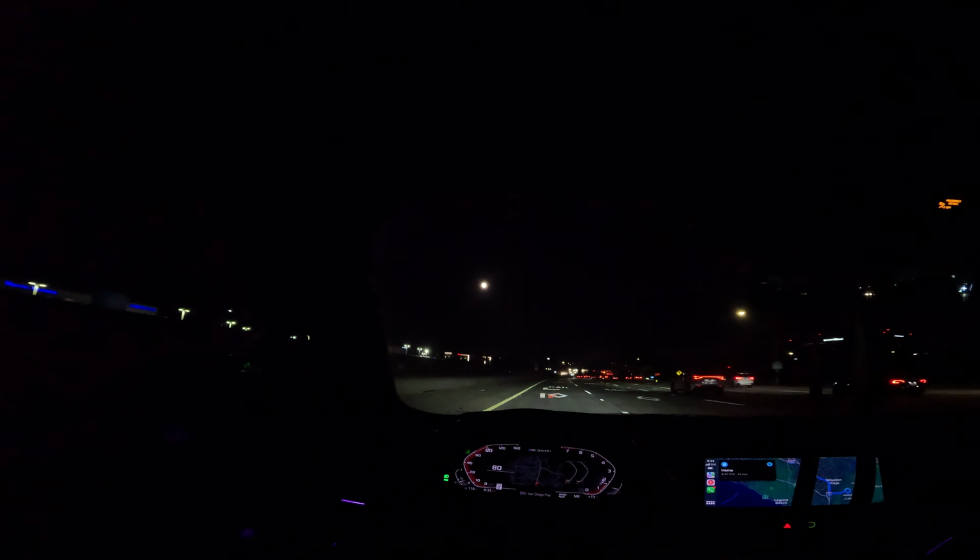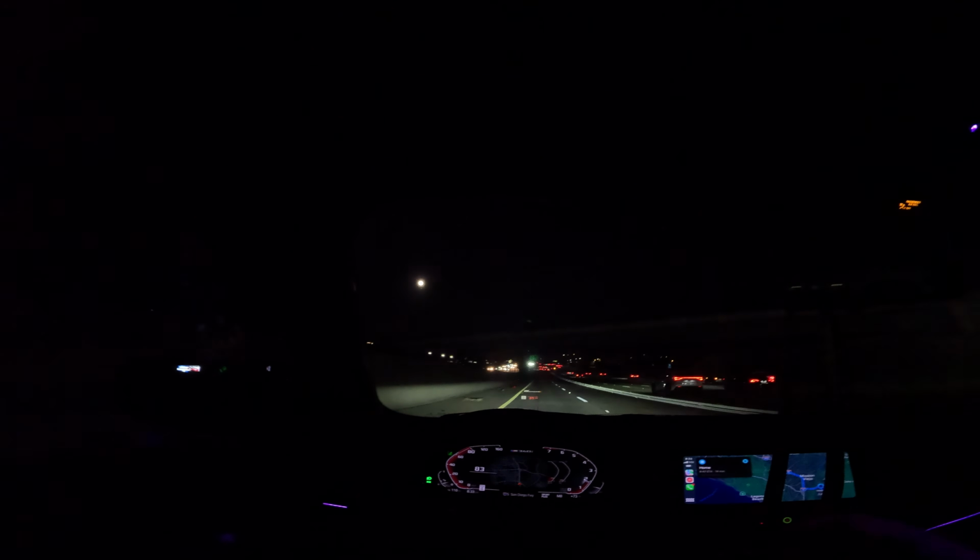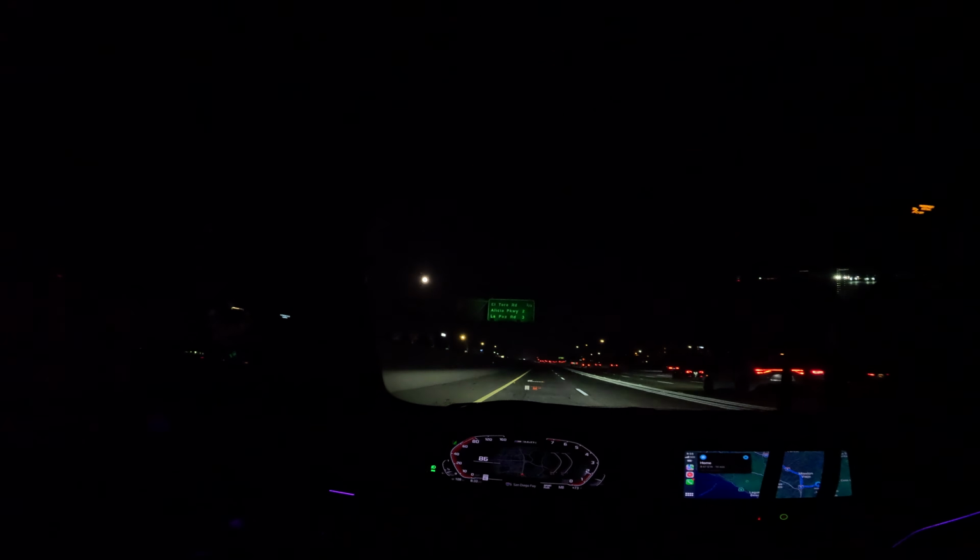I couldn't figure it out. BMW took a look at it. They couldn't figure it out. They gave me a new head unit. Still the same thing. I got a brand new phone. Still the same thing. So I think it's something to do with the wavelengths in that area. I have no idea. It's kind of weird. Couldn't figure it out though. Other than that, this car has been flawless.